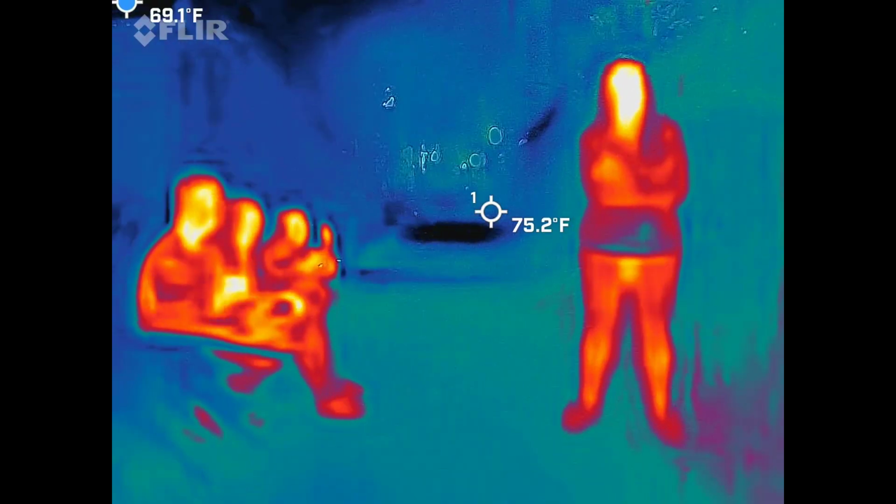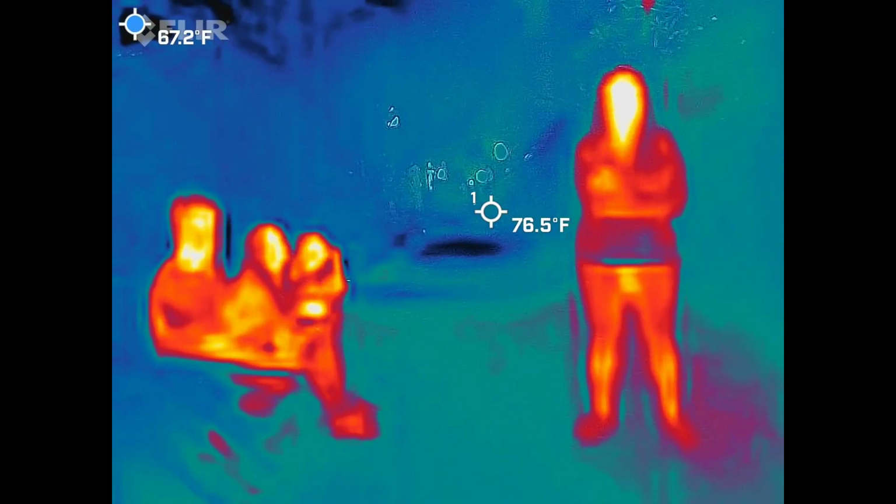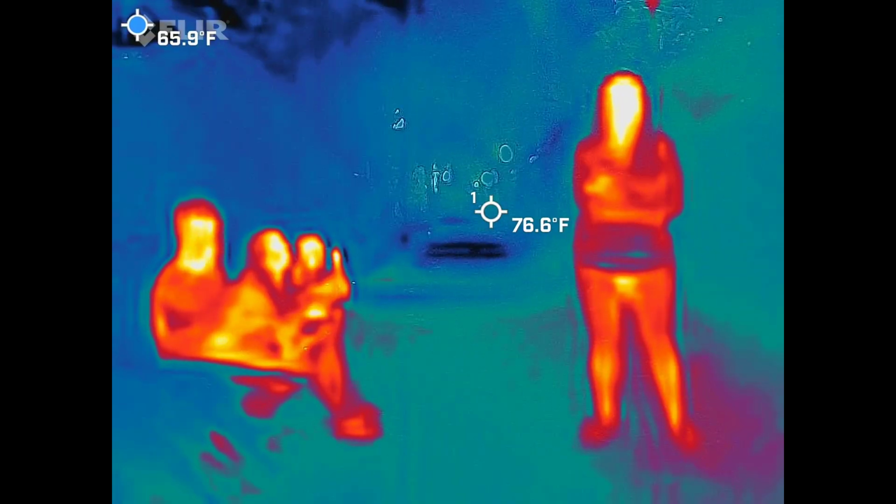Every ghost tour that comes down here will tell you to listen for the whistles. Luckily for us, we're using equipment. My voice recorder and the two cameras, if we have a whistle going on down here, they will capture it.